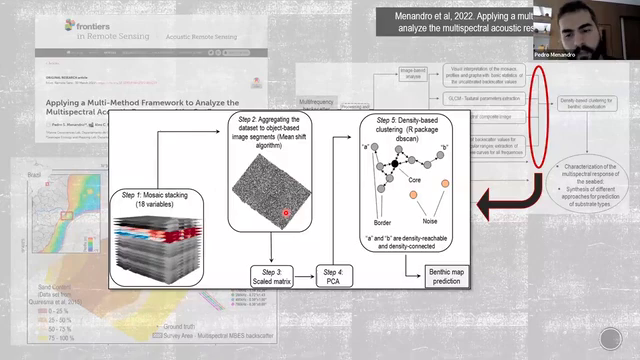For each segment, all the information for each variable was extracted, and then a matrix was created, scaled, and clustered using the dbscan package in R.